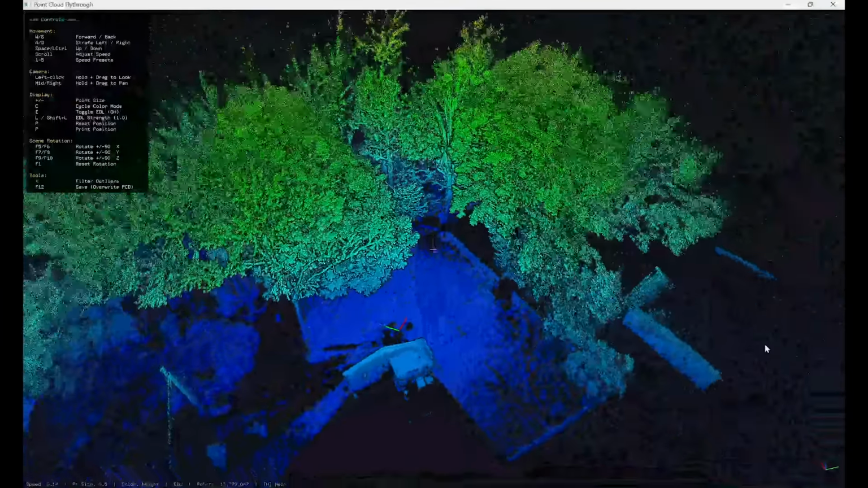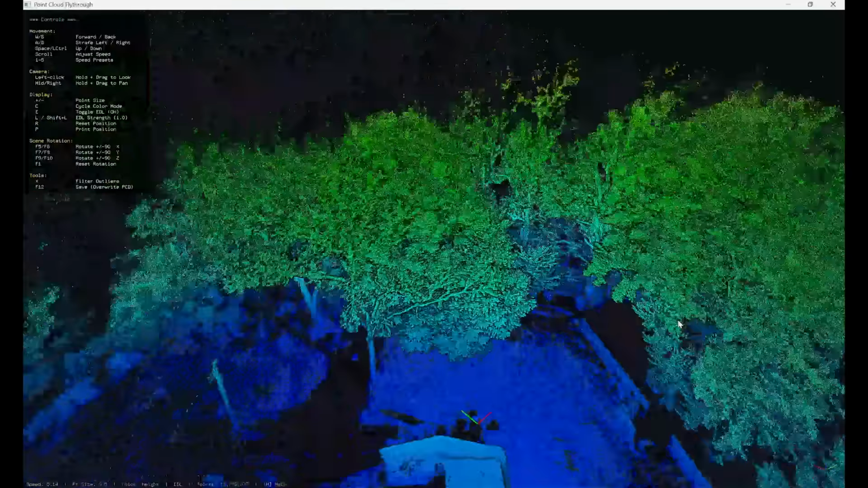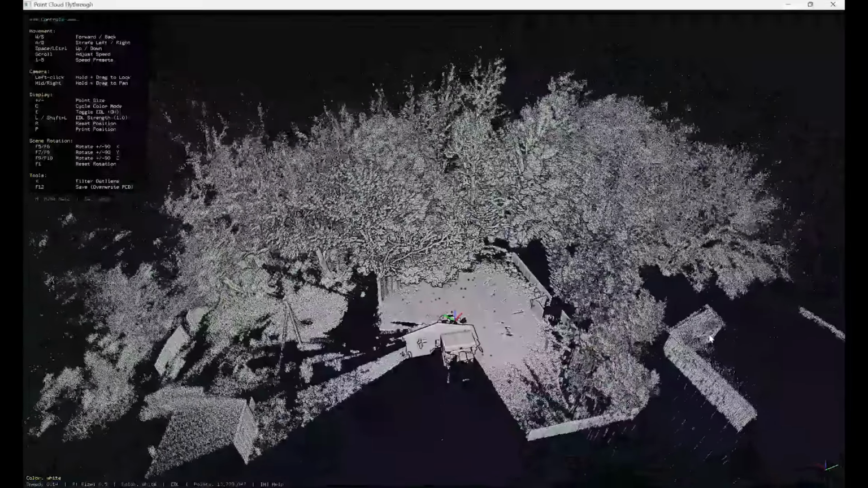Then you've always got the trees. Trees always look really cool in point cloud. Go change colors. Single.